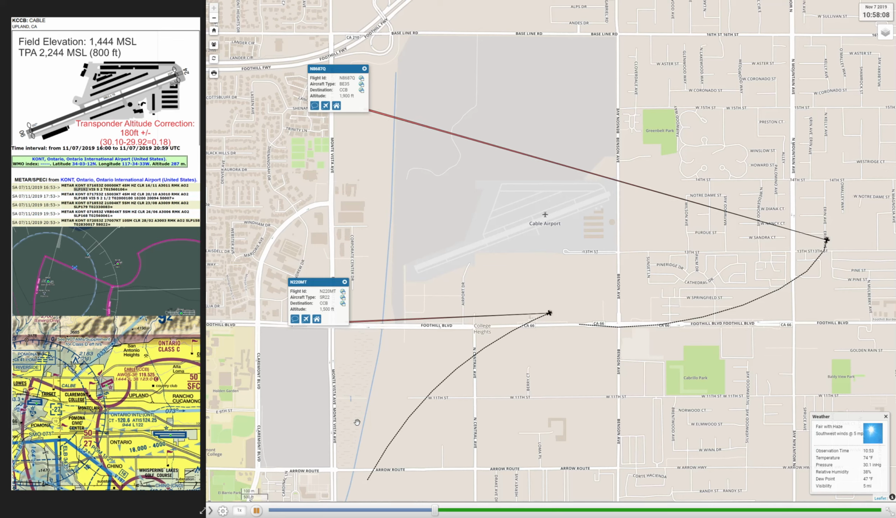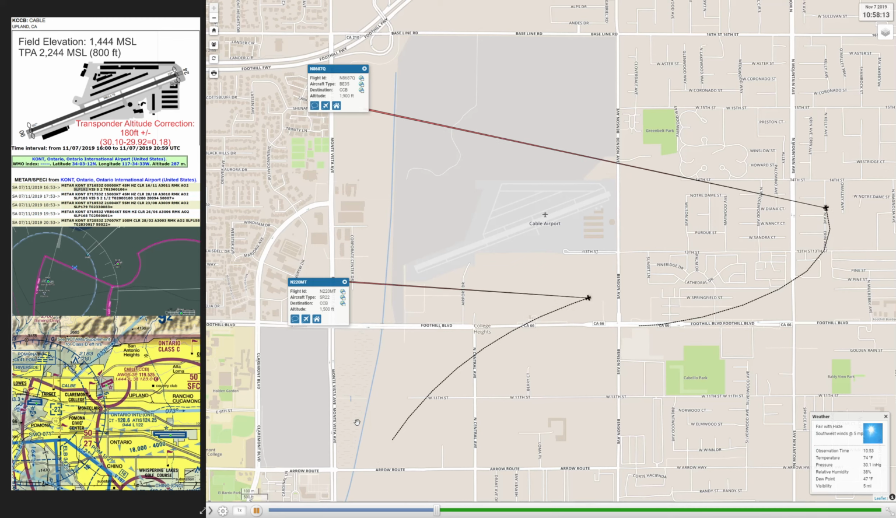So that was the radio call from the Bonanza reporting basically turning left base 24.